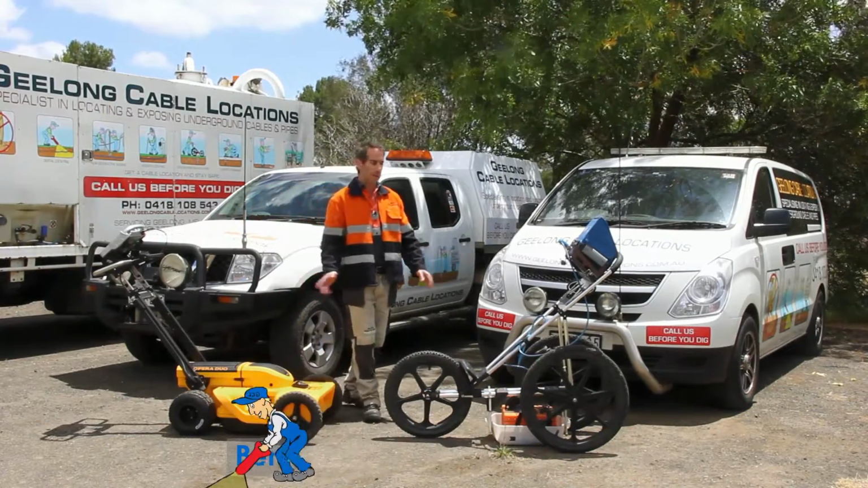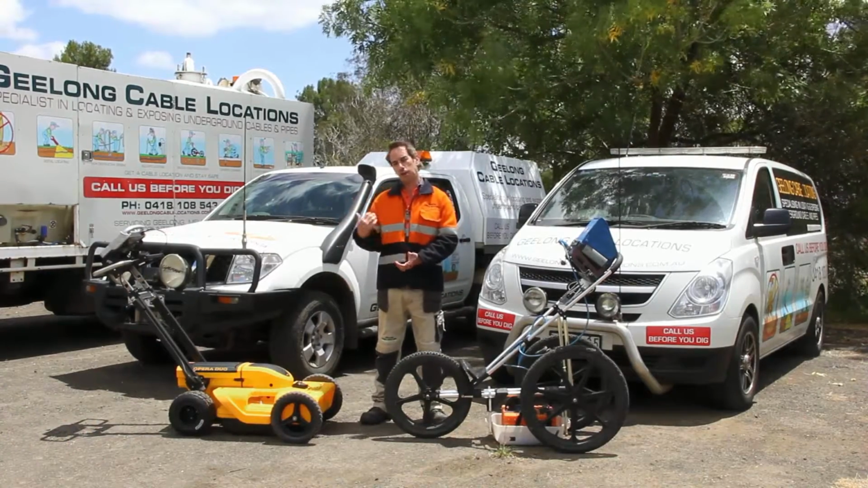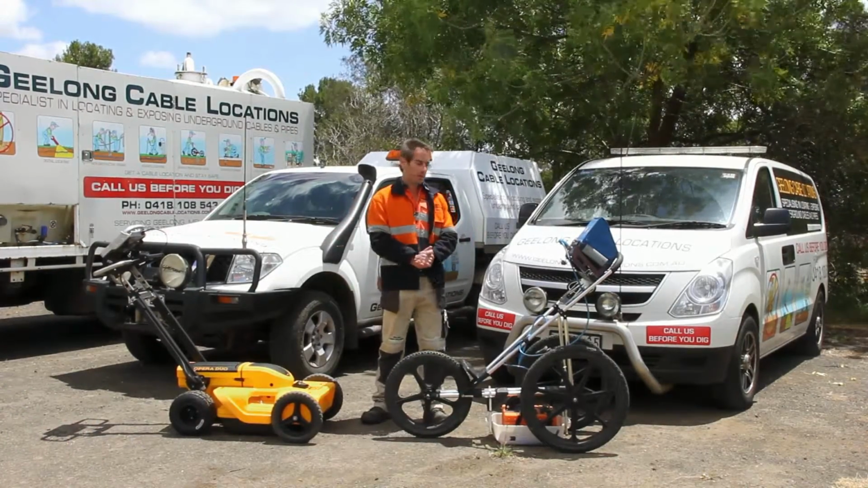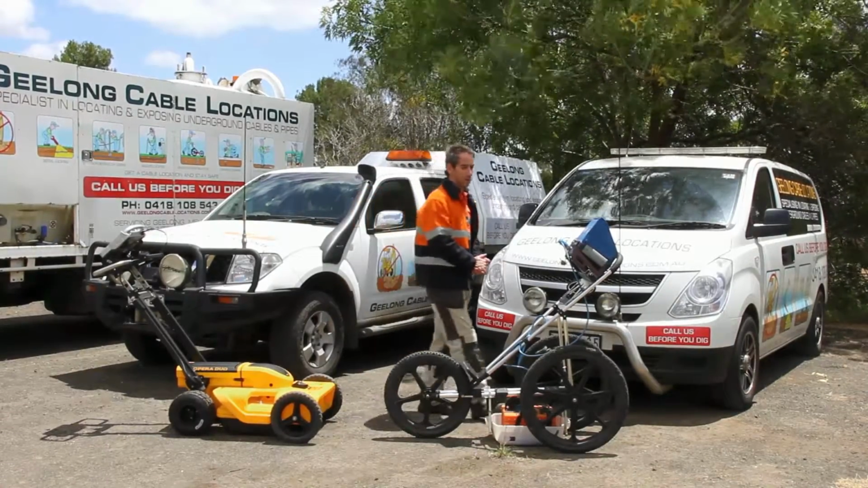Now both GPRs come out with our service locating vehicles. So every time you call us to do a service locating job, we bring a GPR out with us in case we need to use it. Now today we're going to do a bit of a demonstration at the front. So let's head out to the nature strip and see what we can find.